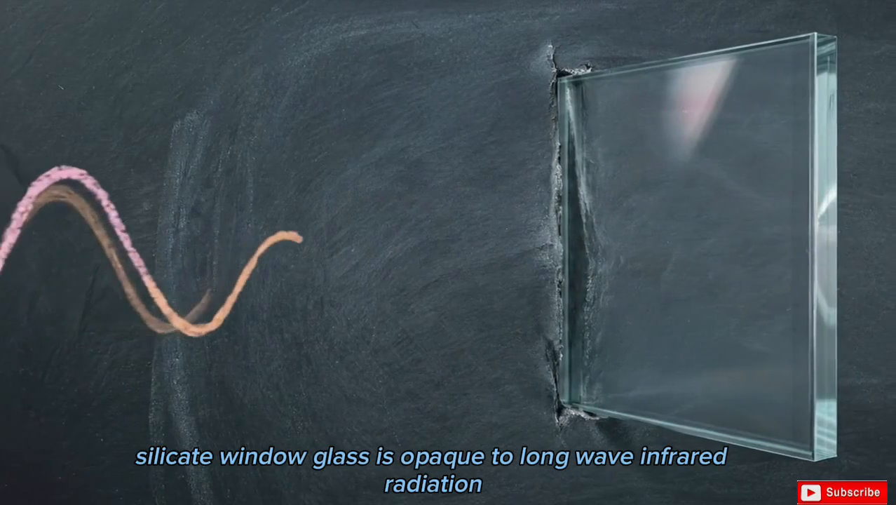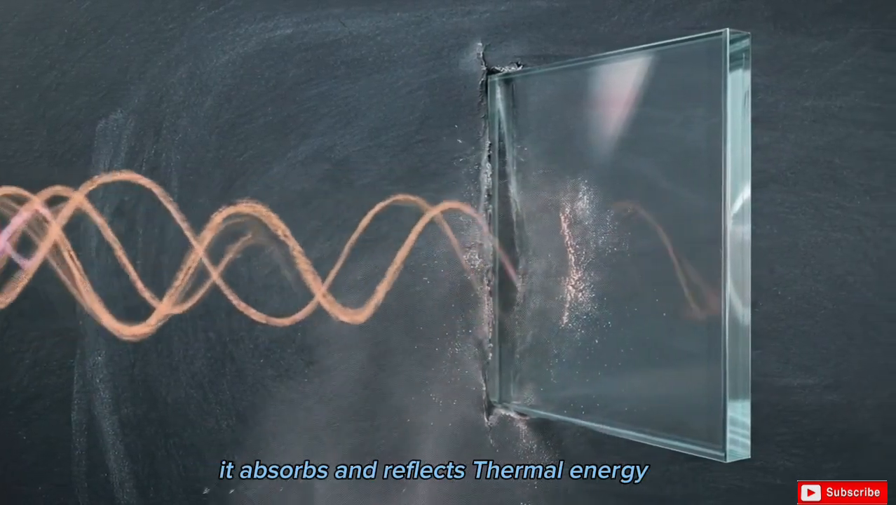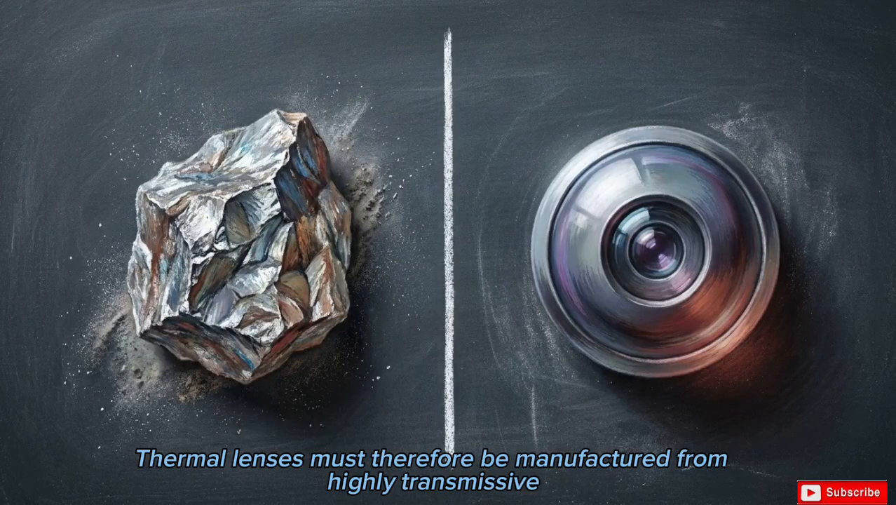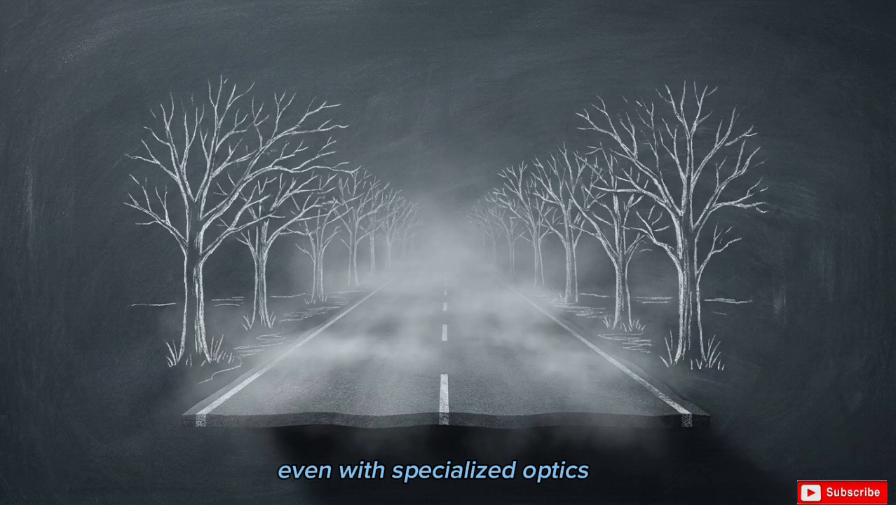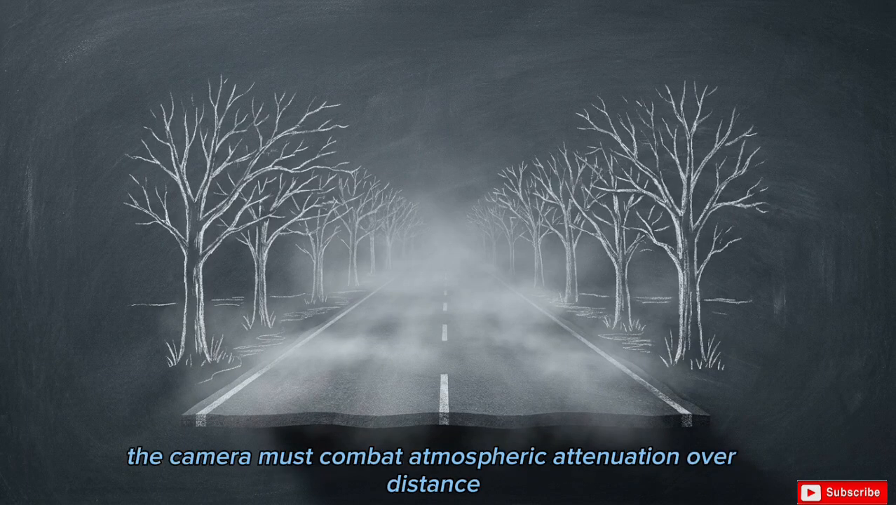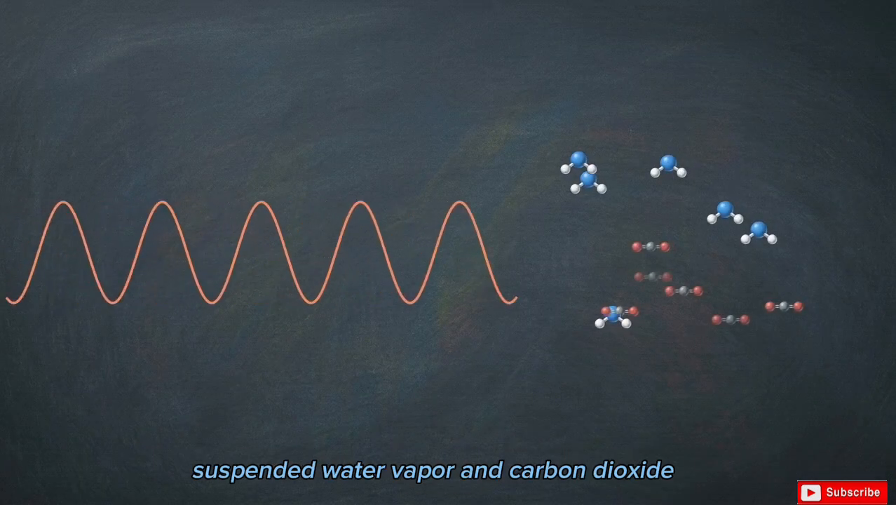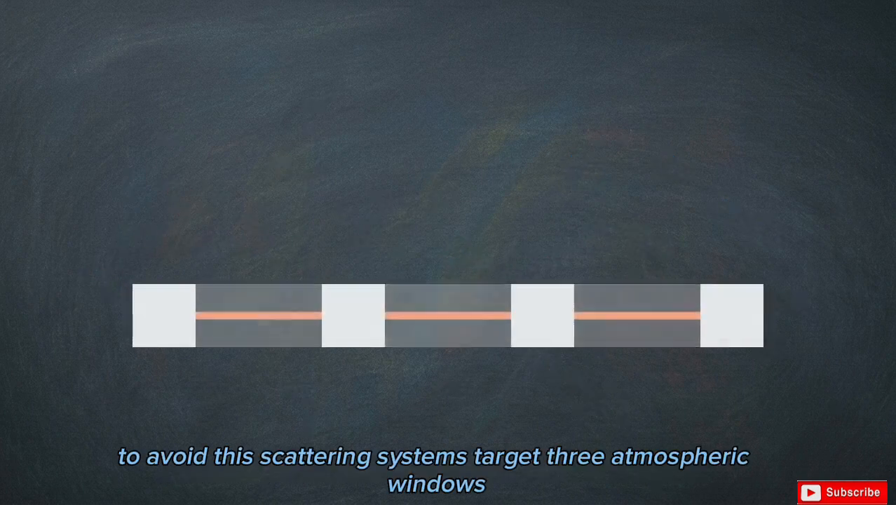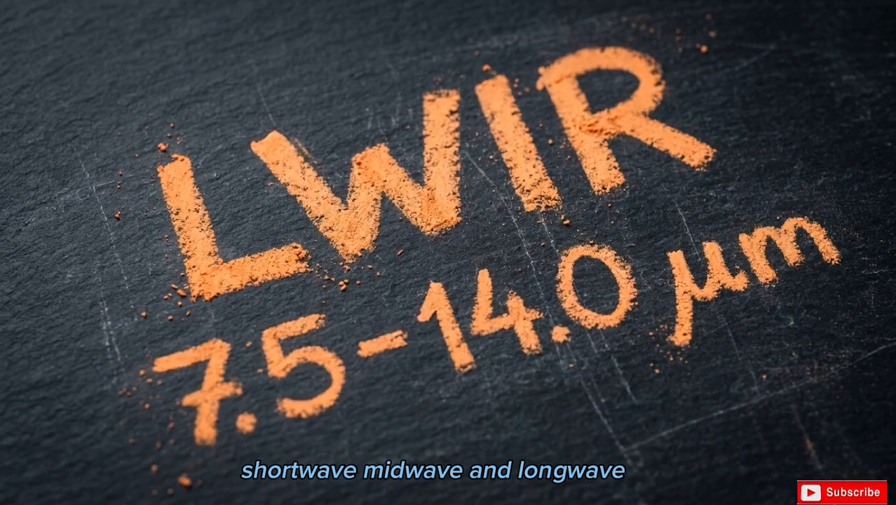Standard silicate window glass is opaque to long-wave infrared radiation. It absorbs and reflects thermal energy, acting as a solid barrier instead of a window. Thermal lenses must therefore be manufactured from highly transmissive, specialized materials like germanium or zinc sulfide. Even with specialized optics, the camera must combat atmospheric attenuation. Over distance, suspended water vapor and carbon dioxide physically absorb and scatter the infrared signal. To avoid this scattering, systems target 3 atmospheric windows: shortwave, midwave, and longwave infrared.